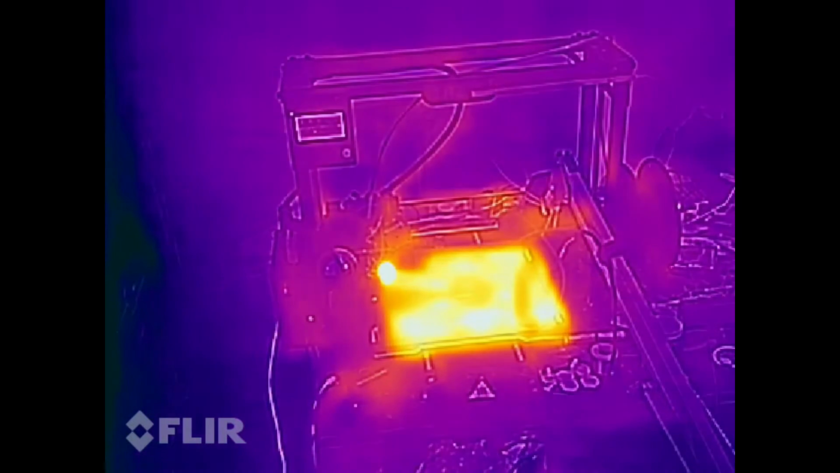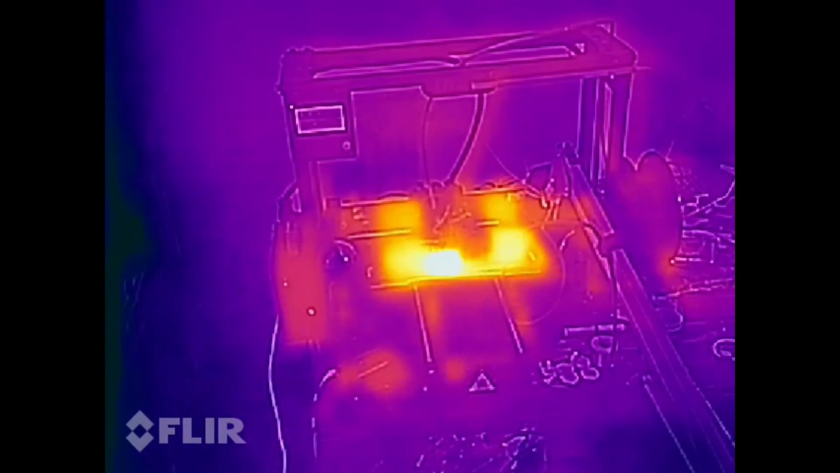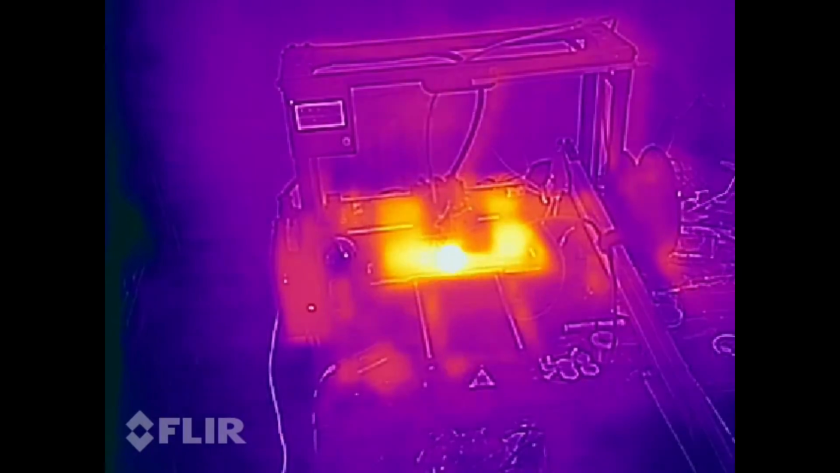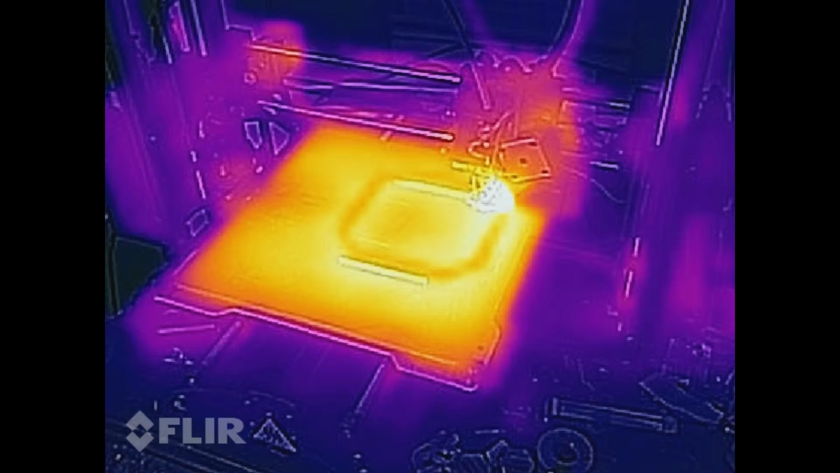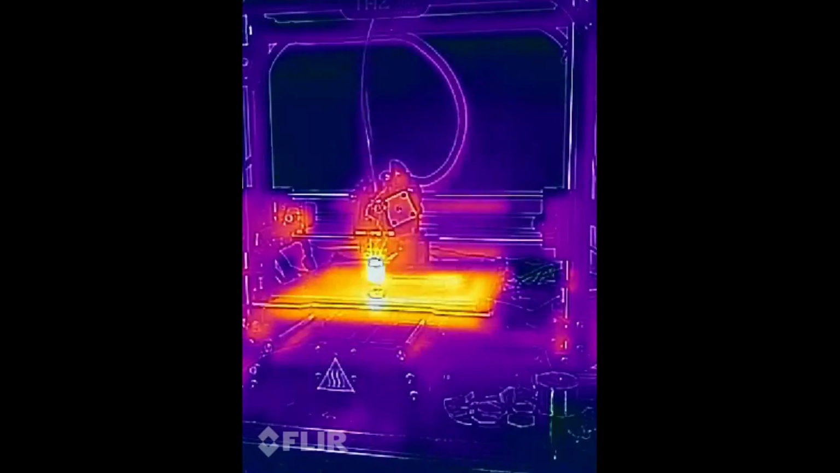Now, other things that I've done are things like this time-lapse that I did with my 3D printer. And as we can see, 3D printing is a very, very thermally intensive job, because the bed has to be at a constant temperature at all times, and so does the head. And this picture also clues us in to one of the weaknesses of this device.